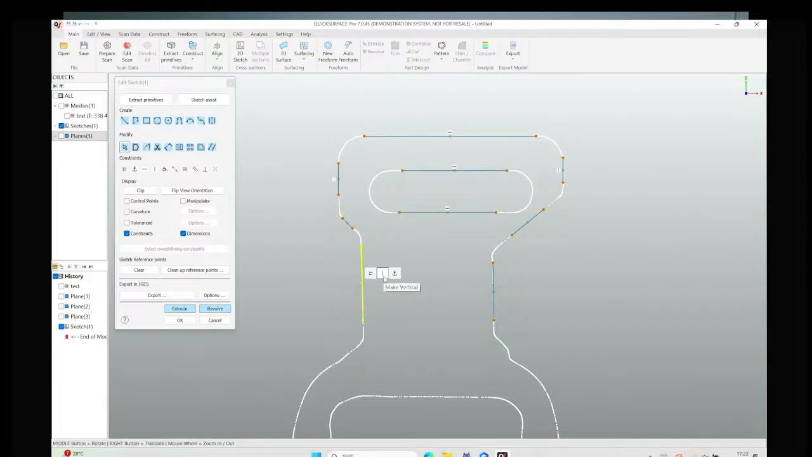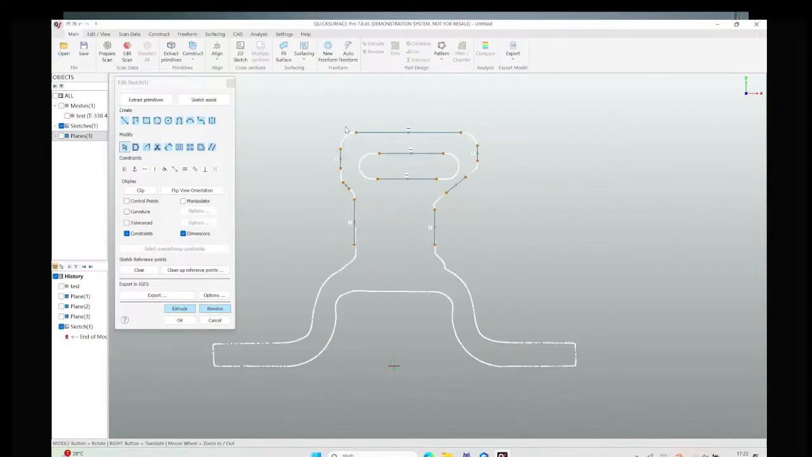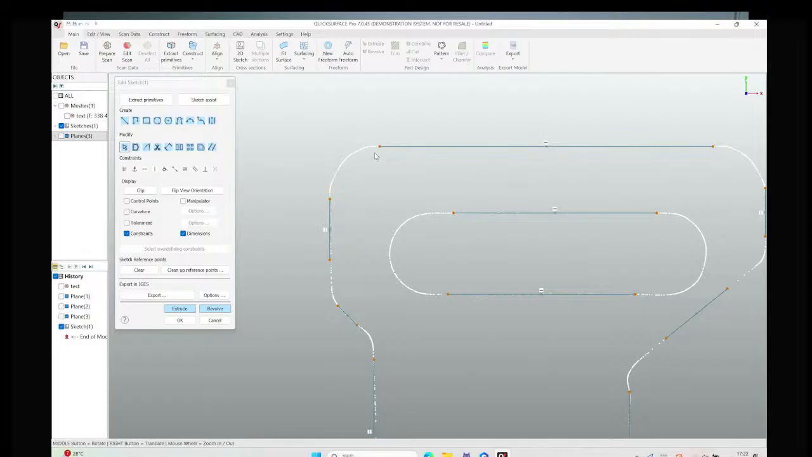We can also add some constraints on the line segments, like vertical, or make them perpendicular or whatever. This is helpful for us to go back to the original structure of the industrial part, because the industrial part was created very vertically and at precise positions.